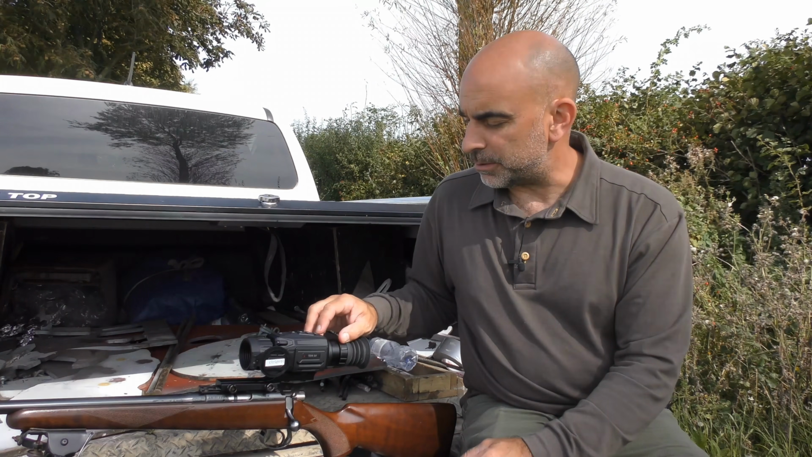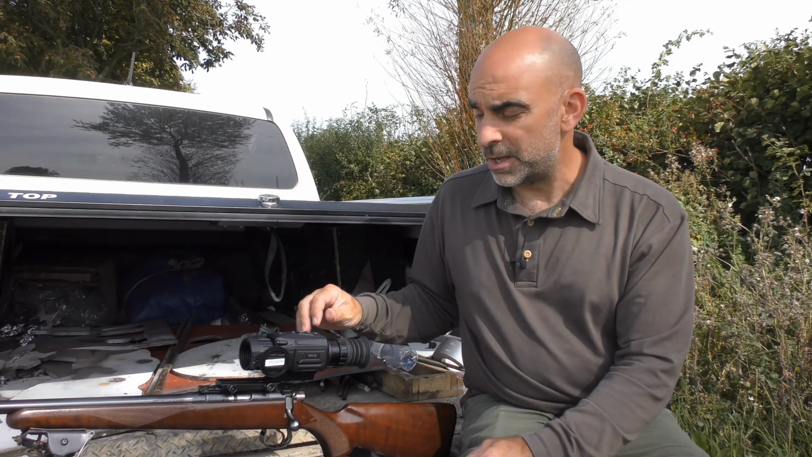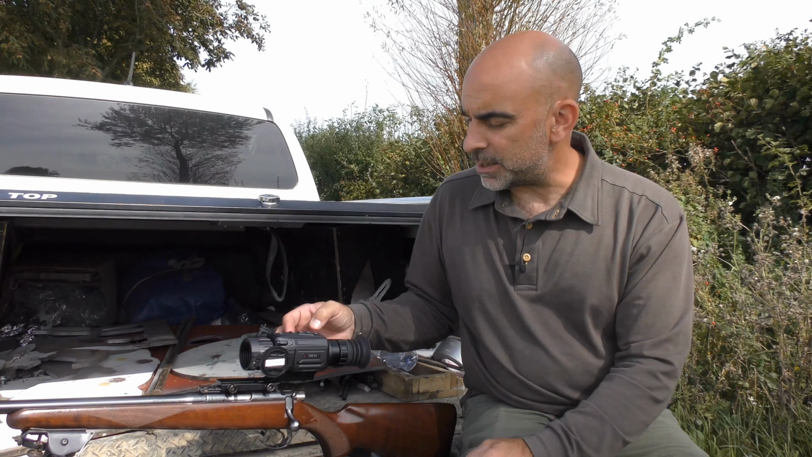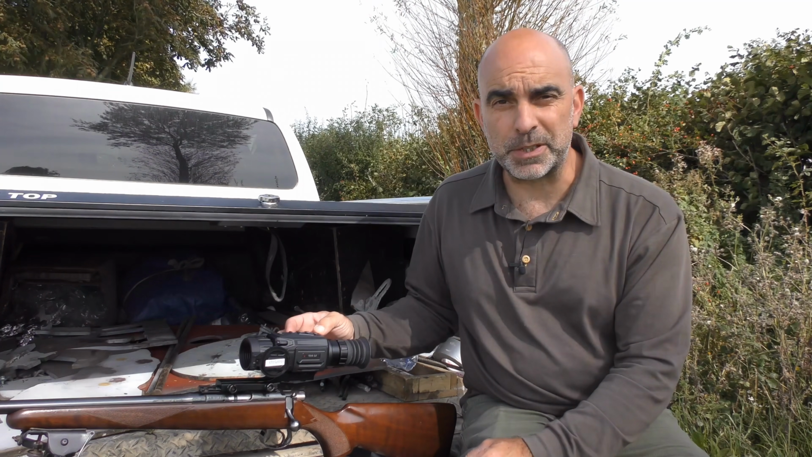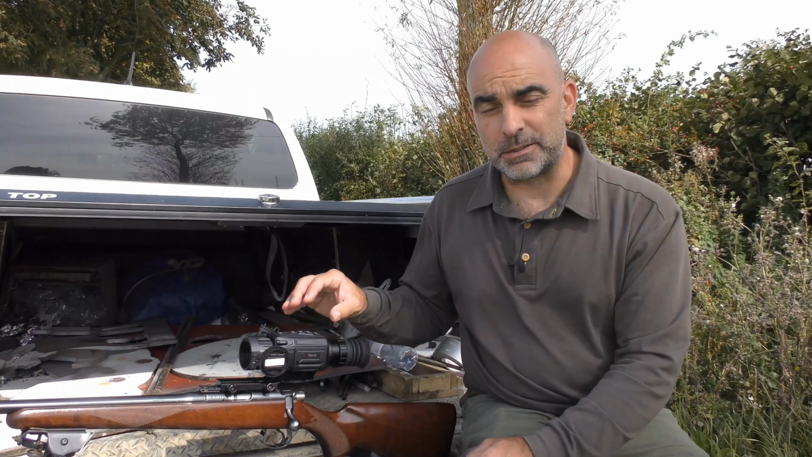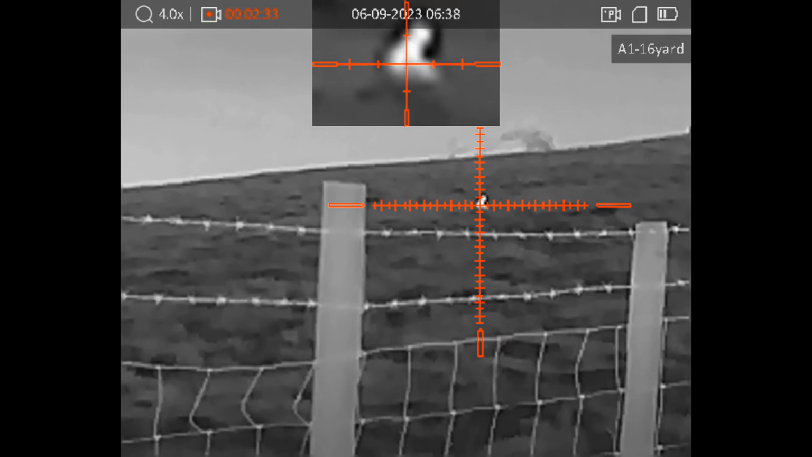And then finally, the button on the end here nearest the eyepiece is the magnification button, which allows you to step up through the magnification. It's also got a PIP, picture-in-picture mode, so that's quite handy because you can keep the widescreen and have a more magnified image in the smaller box.